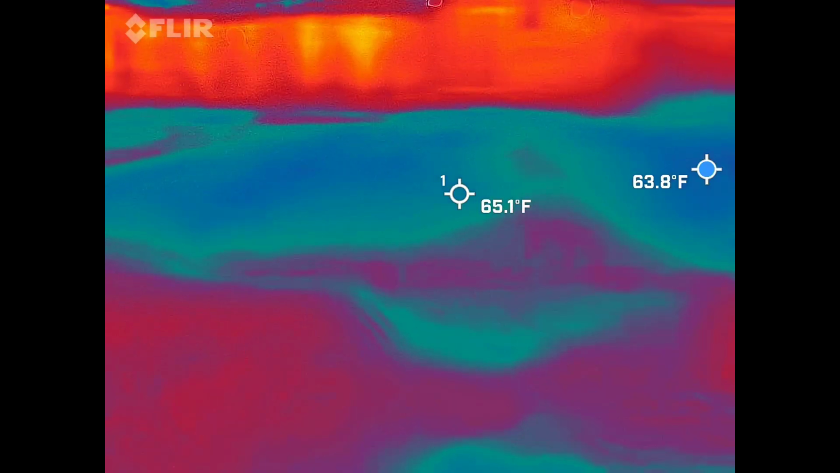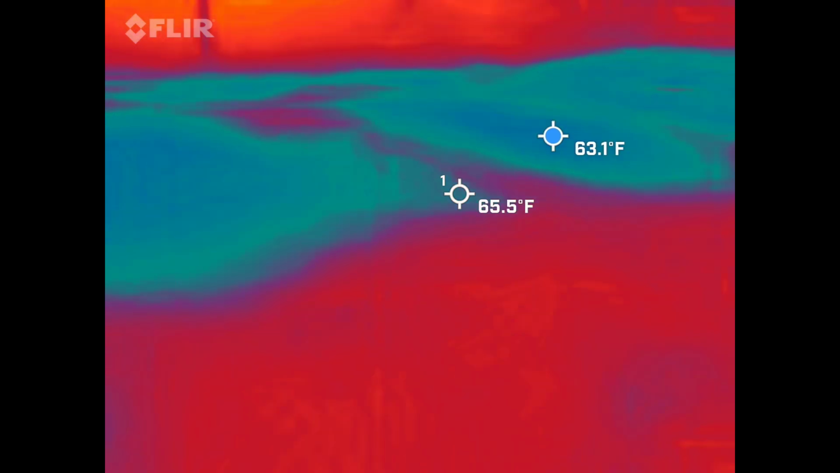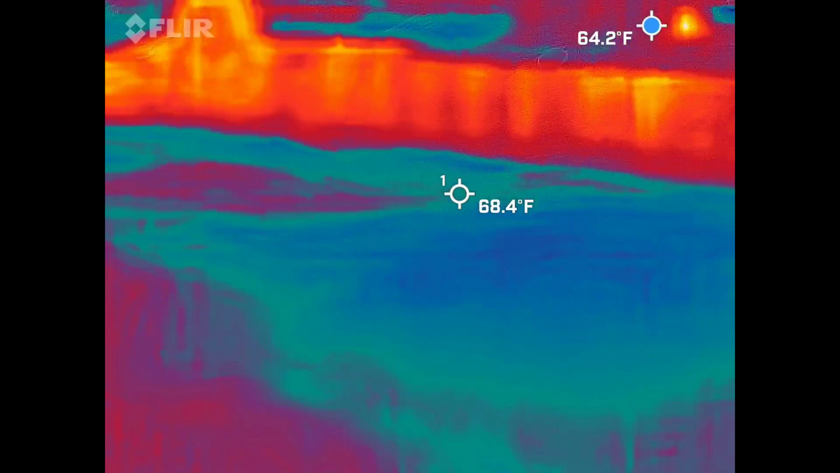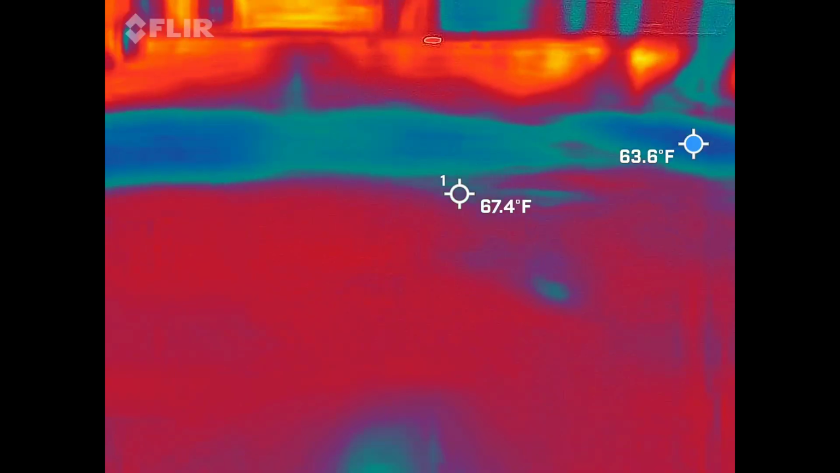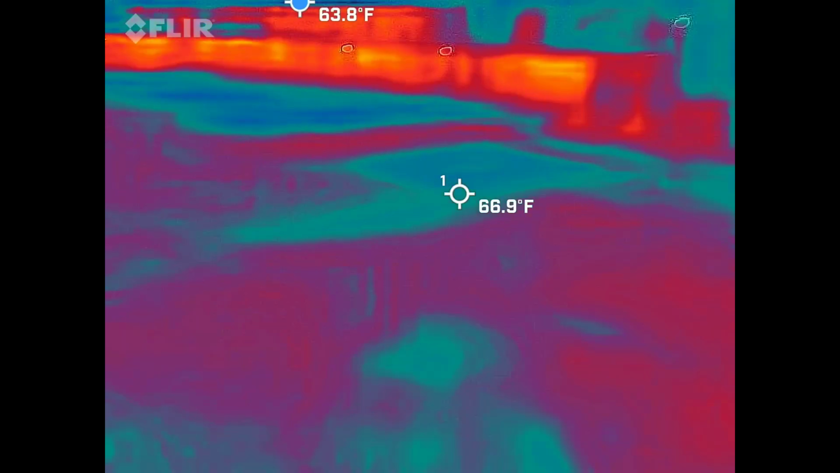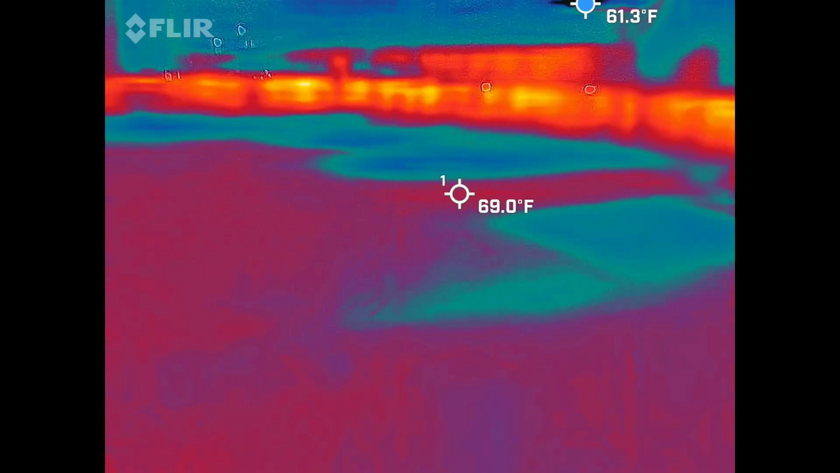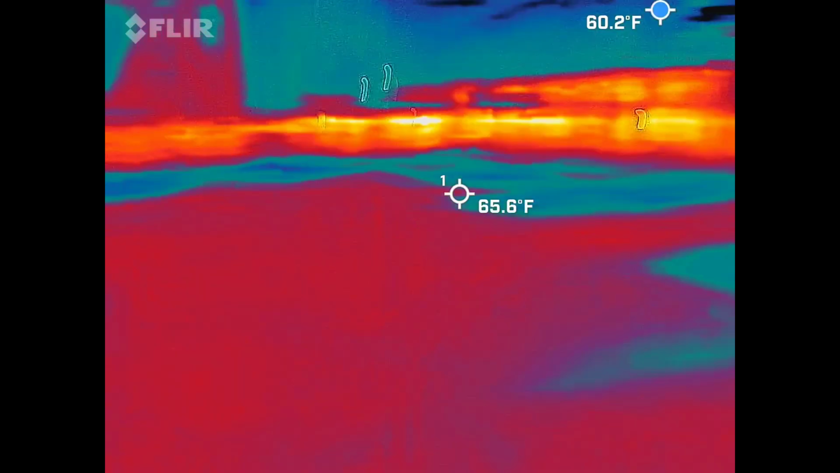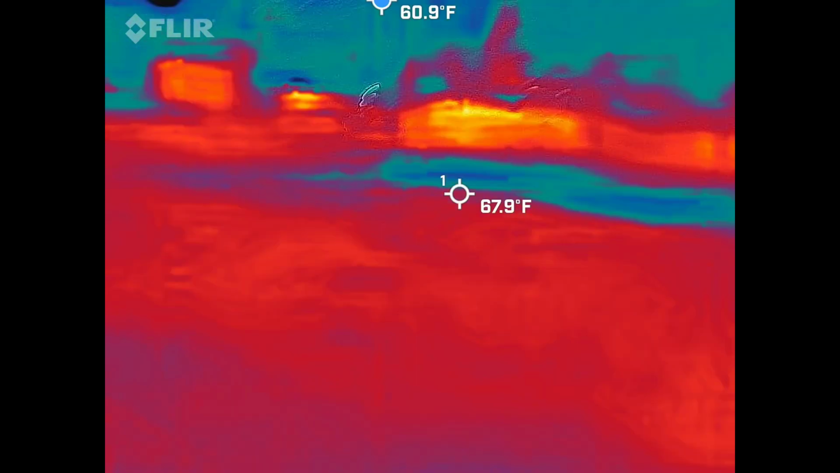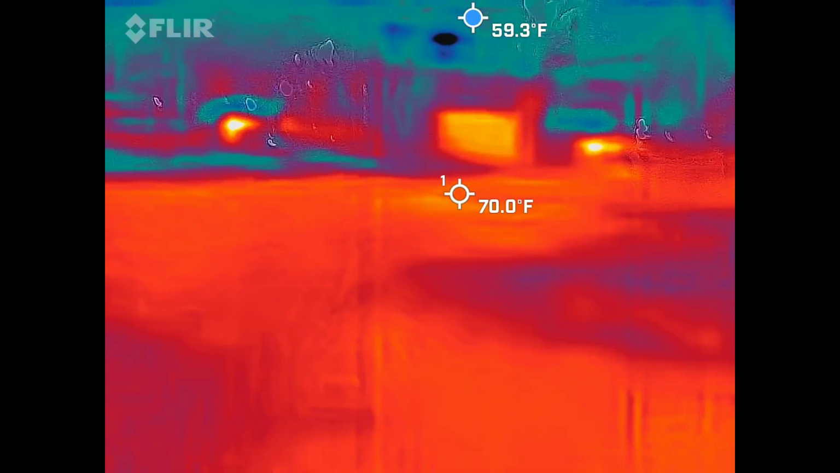So I'm gonna keep it towards the wall. The wall is. Very creative. Let's kind of yank this to the back. 58.